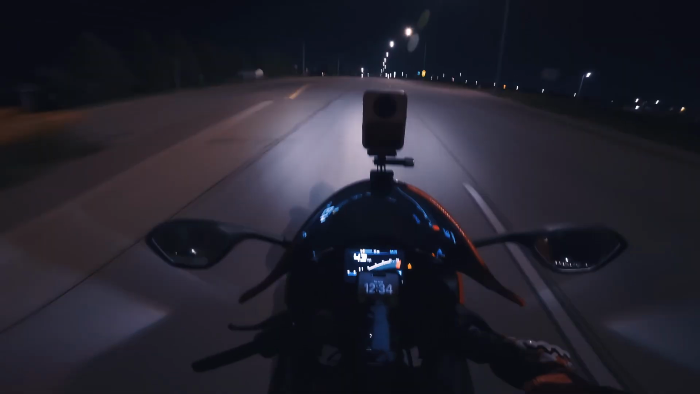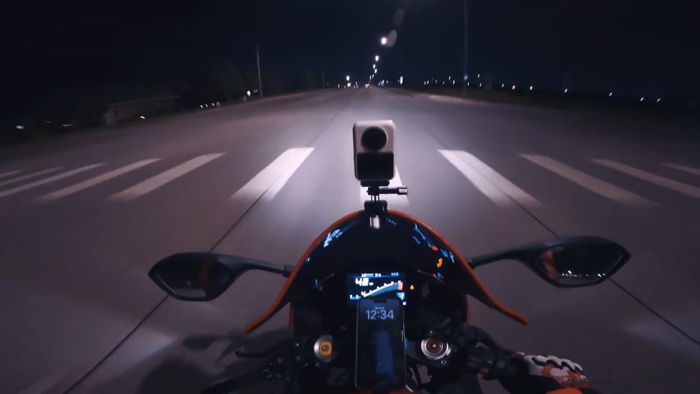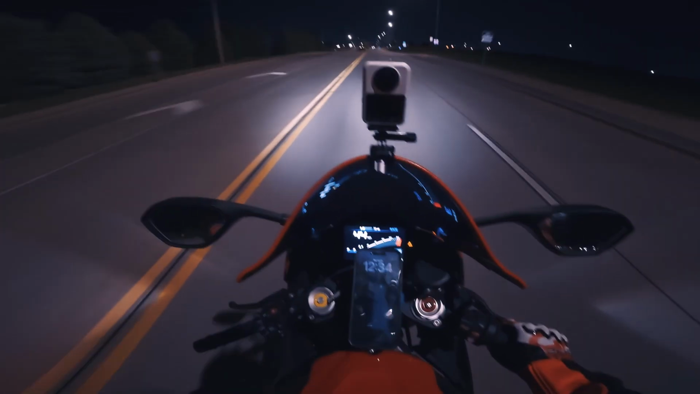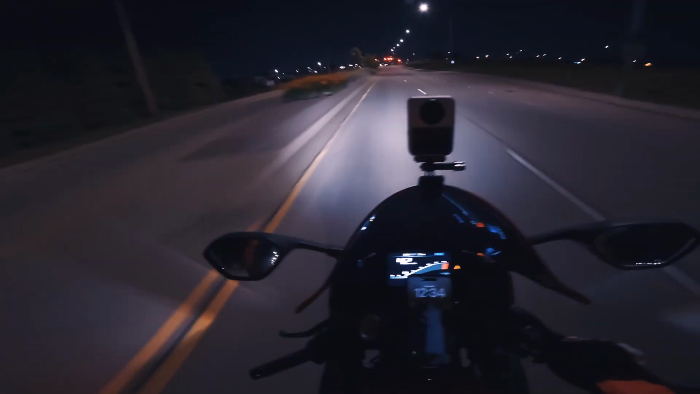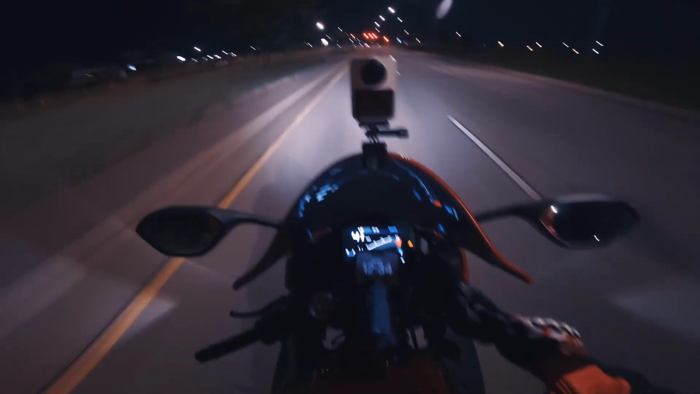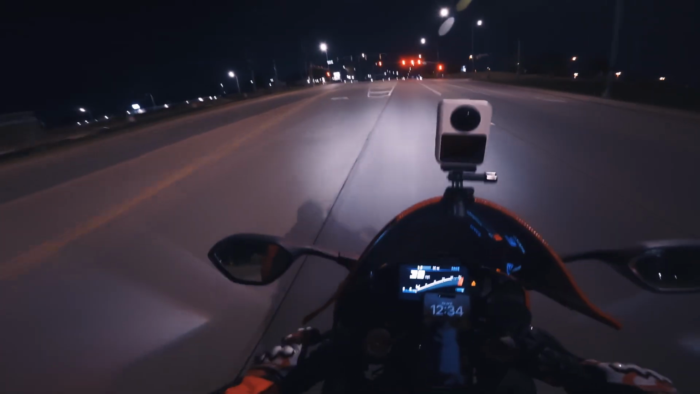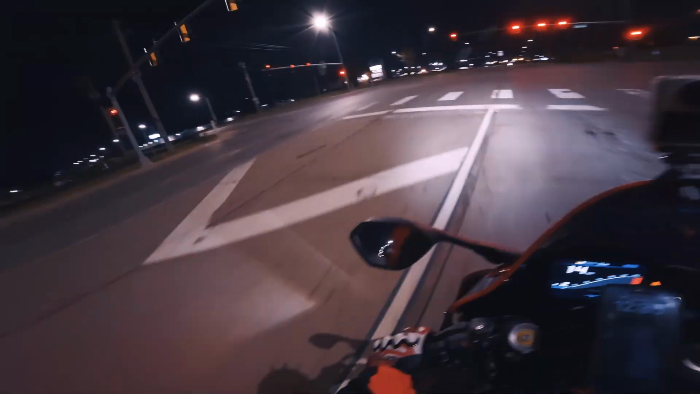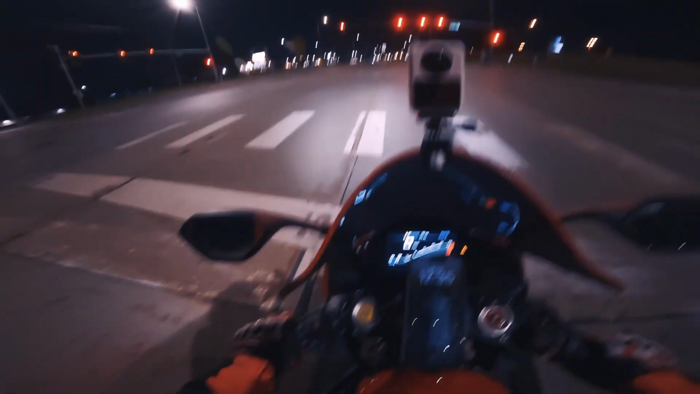There's just a bug inside my helmet. Let me open my visor for a minute and make sure that he flies out. I don't know what that was, or how it even got into my helmet, actually. Must have flown into my helmet while I was parked over there with Colin. We were just talking, having a midnight yap session.